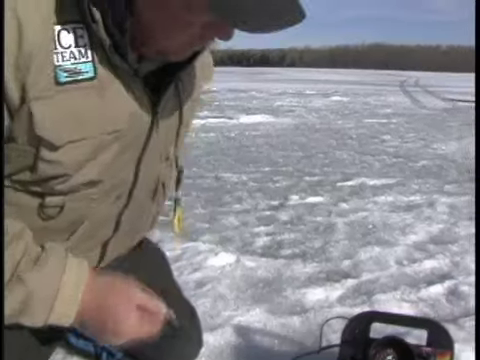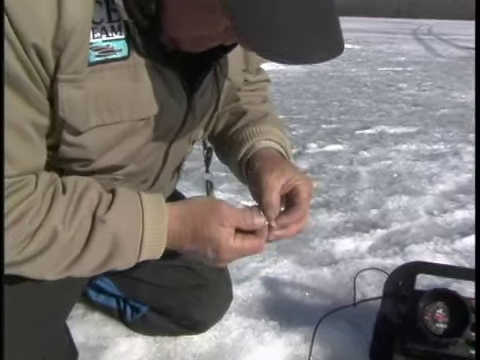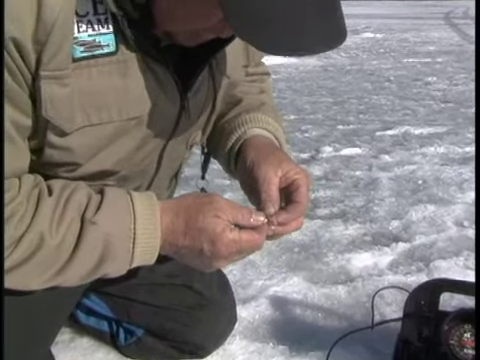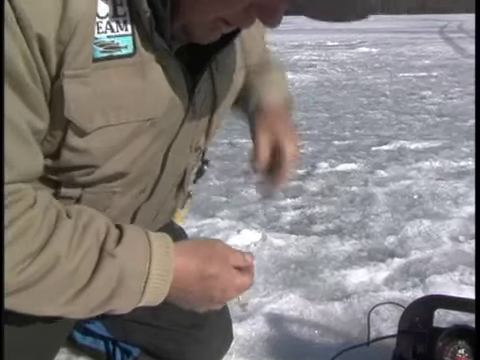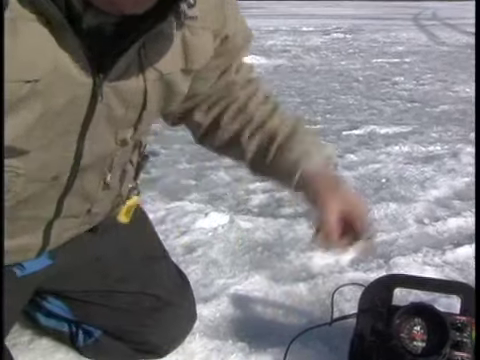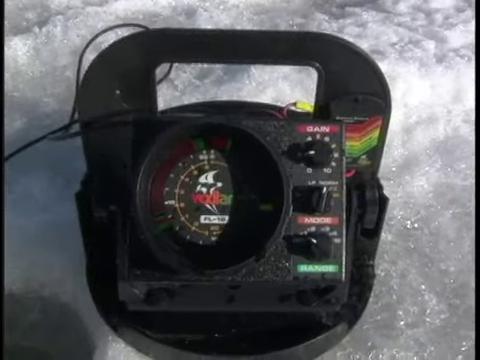You know, I got to get some new bait on. No, it's really an important part. You just can't keep throwing that old bait back down there. You need that fresh scent if you want to keep them biting. So we'll stick a couple more on there real quick. Get them going back down the hole and see if any more show up.